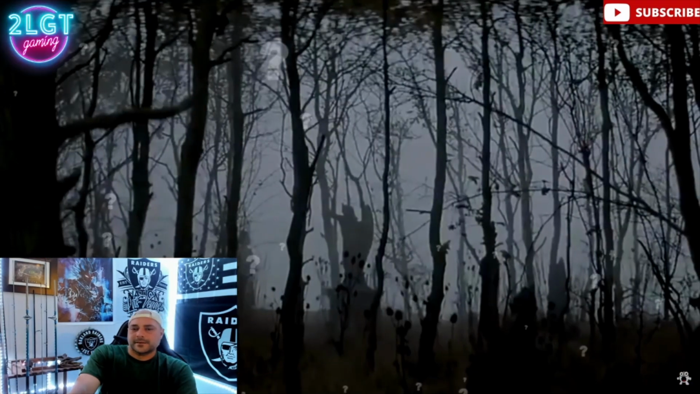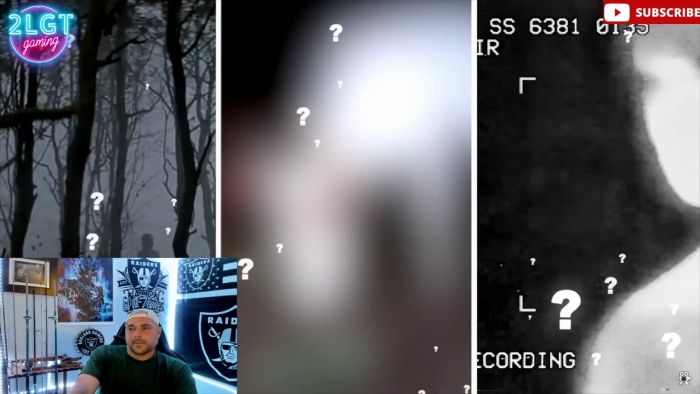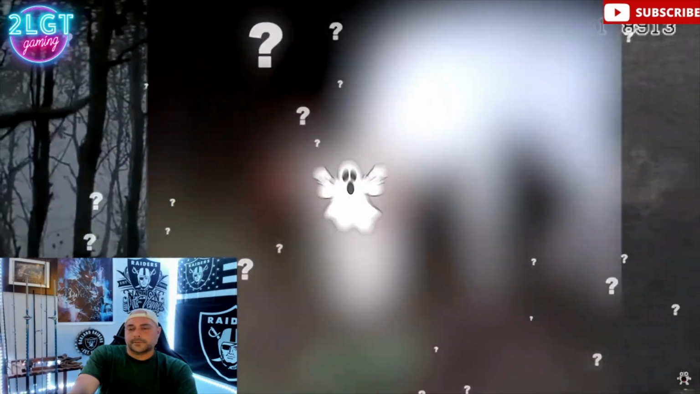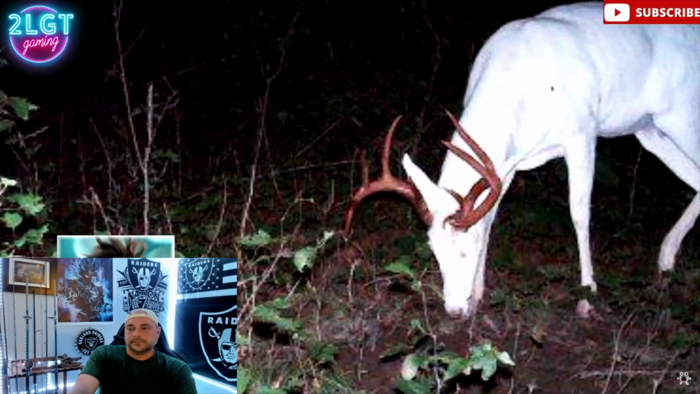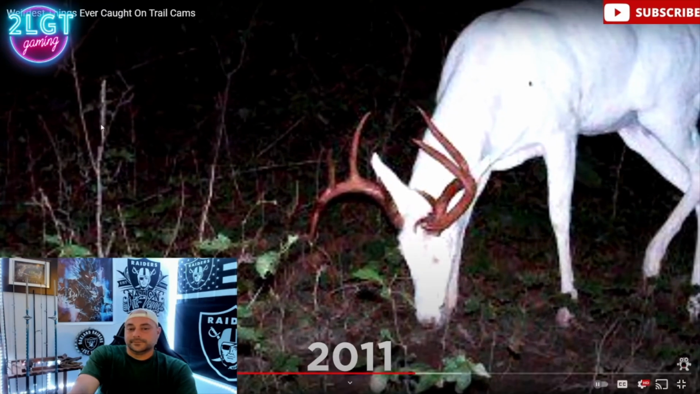Here's a question. What haunts the woods at night, appears bright white, and has been caught on camera? Did you think it was ghosts? Guess again. It's actually this incredibly rare albino deer buck. Captured back in 2011. That's really cool, dude.